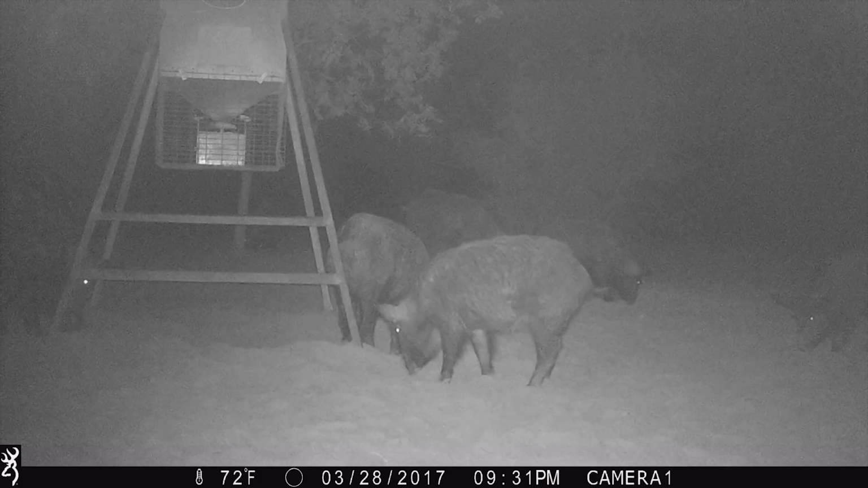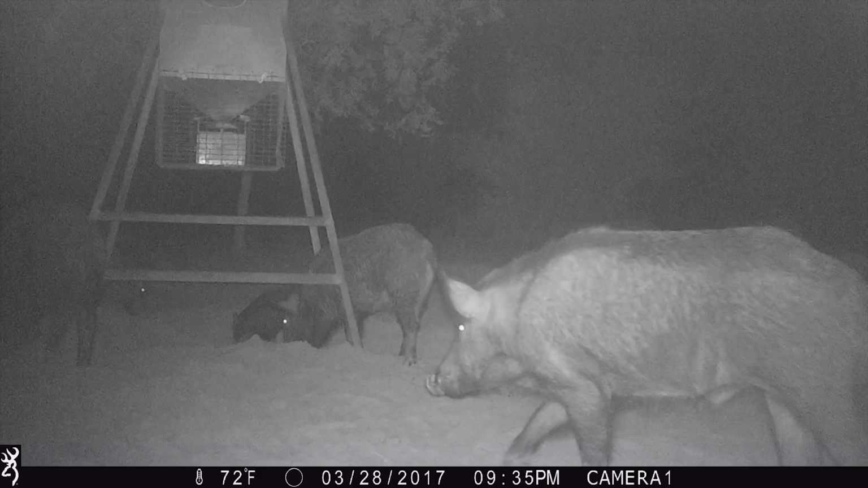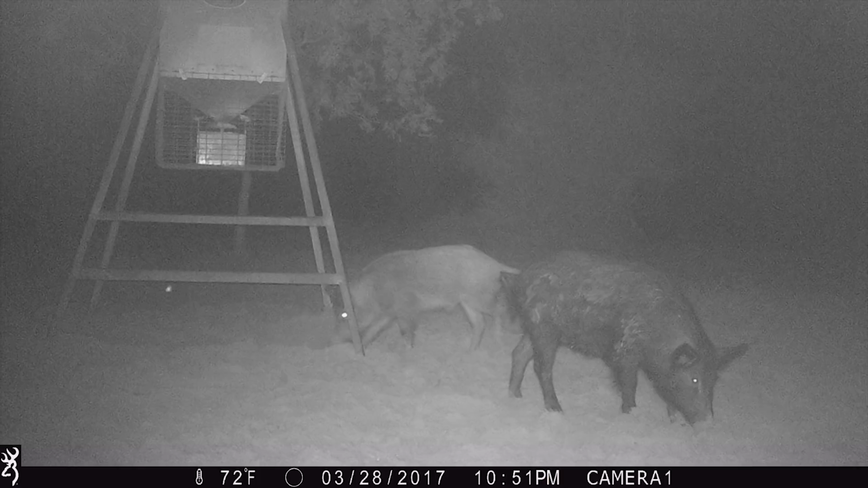Oh, we just moved stands. These hogs here have been pretty consistent the last few days, showing up about 8:30. The feeder goes off at 9:30. You know, the trail cam photos would show them coming in to check for corn and then sticking around for a little bit. Most of these hogs have stayed pretty true to their patterns we've been seeing on trail cam, so hopefully these will do the same thing.